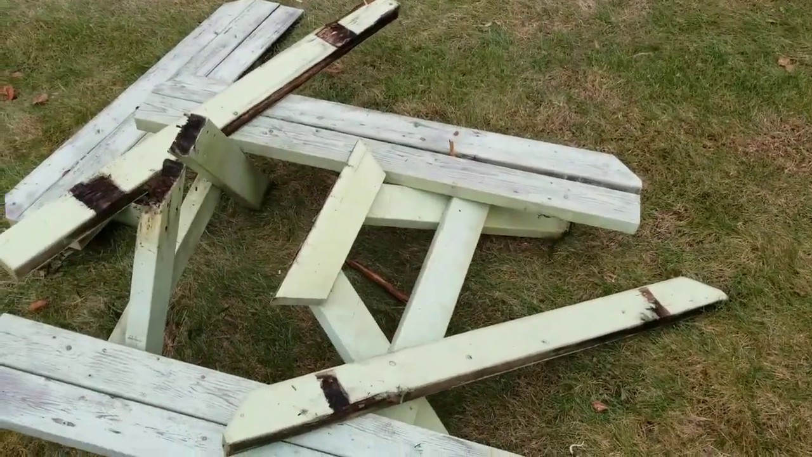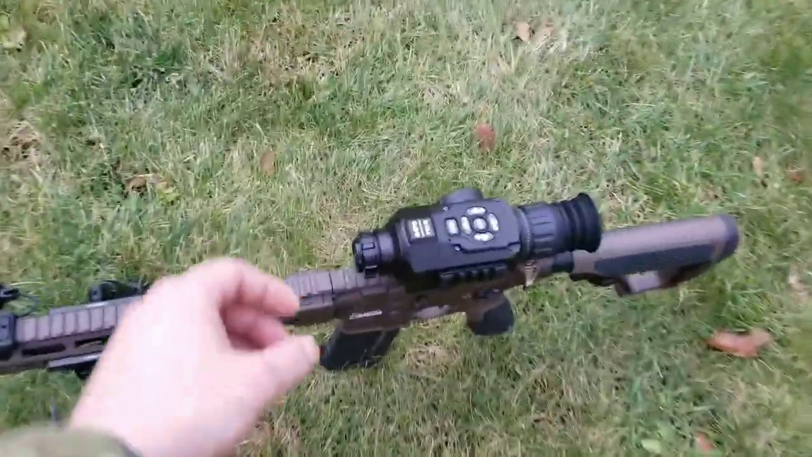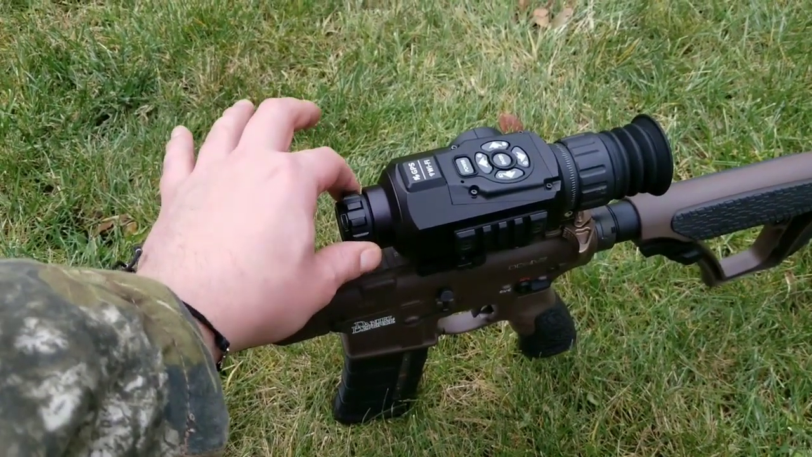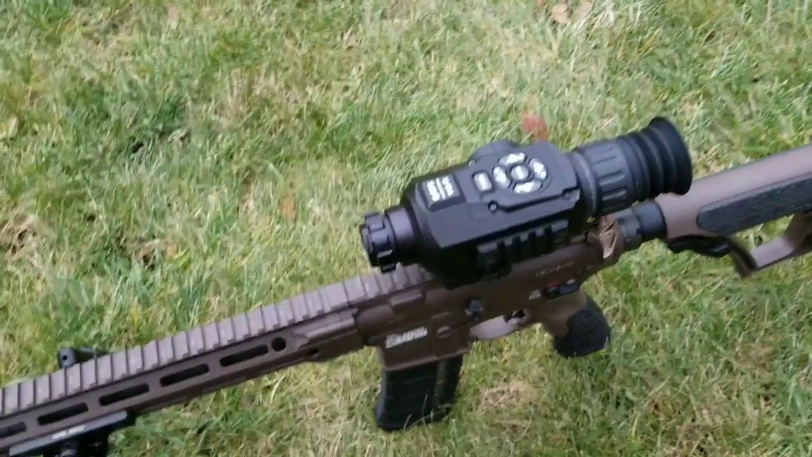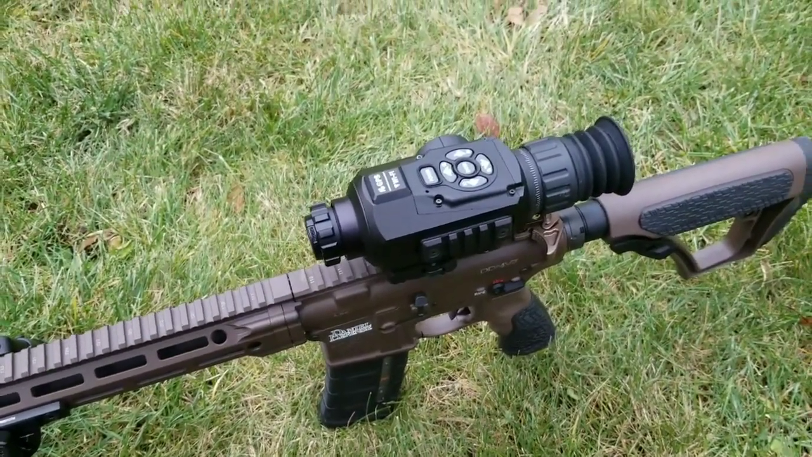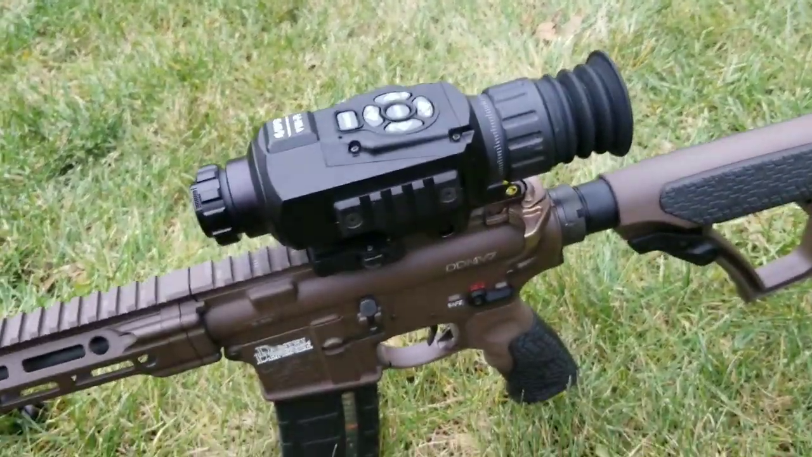One issue I was having was that the scope was losing focus after every shot. This is your focus adjustment here. It is kind of loose, but I don't think so loose that recoil should be adjusting that. So I might call the company and see what they say. If they need me to send it in and get it repaired, I'm not sure. I'm going to get in contact with them and see what they say. But this is kind of what it looks like here.